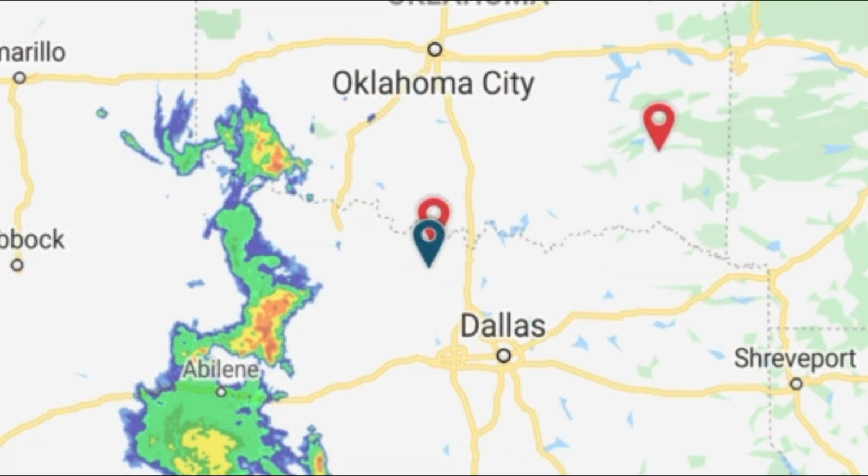As the storms moved closer to my hunting area, I started to see more and more lightning, and so I went ahead and called it a night.